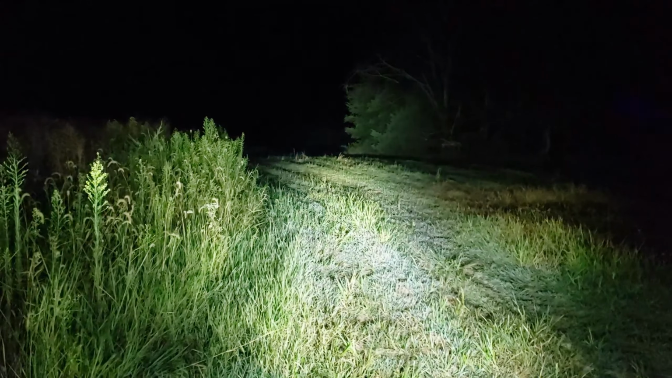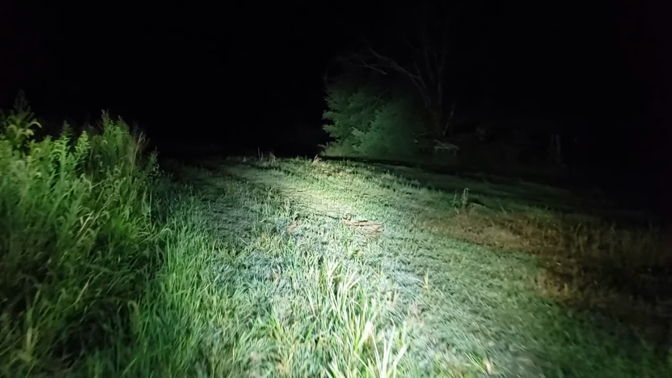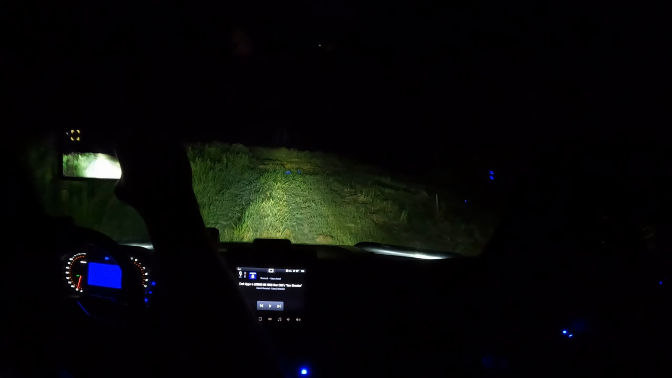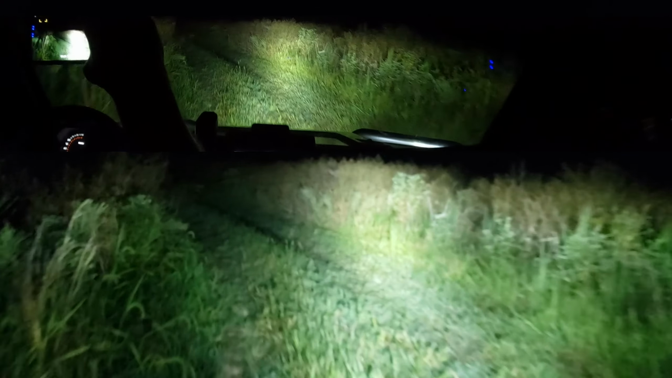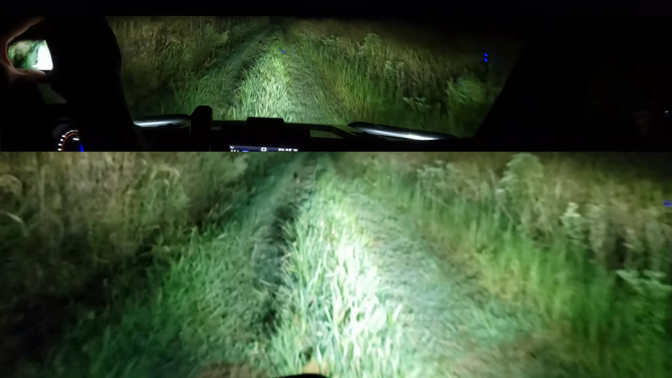Oh, and we're going to find a surprise critter here any minute. Rigid light bar, which I think is, oh, there it is. Oh, nice. Oh, that's definitely brighter. No complaints there with that LED. Looks beautiful. Let me click it on.